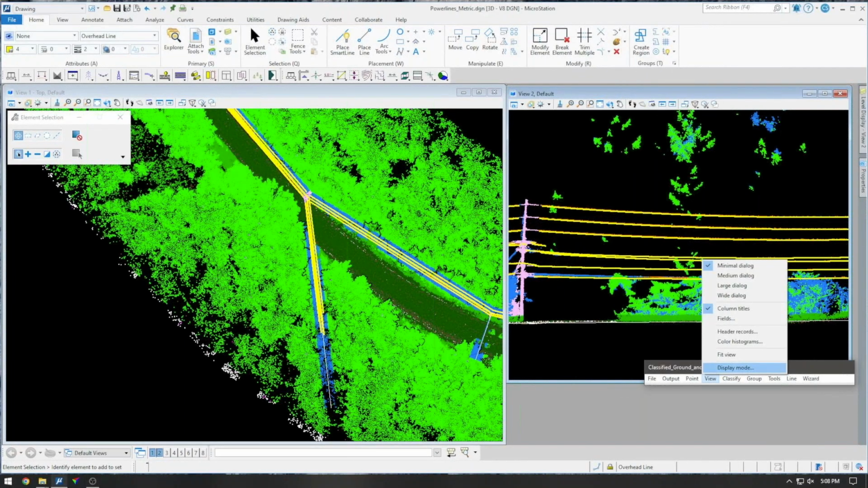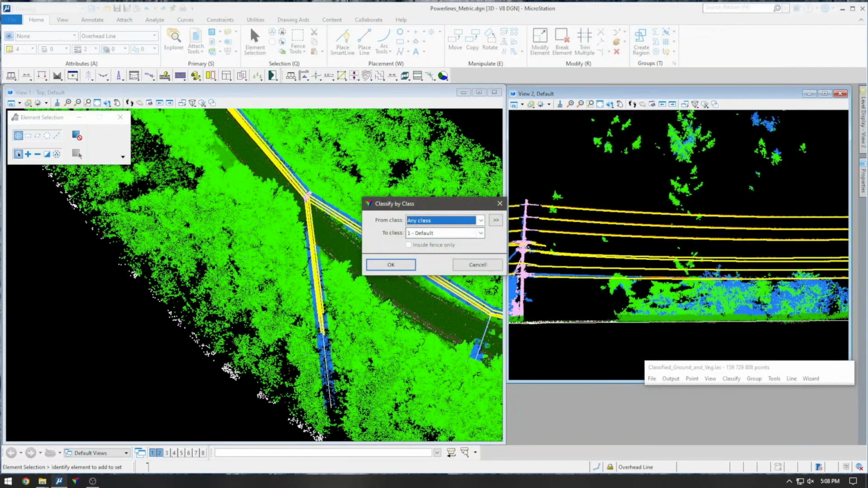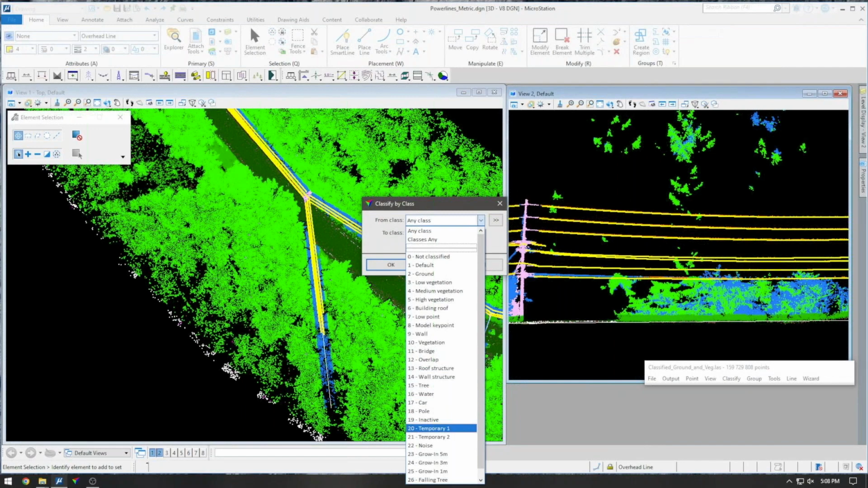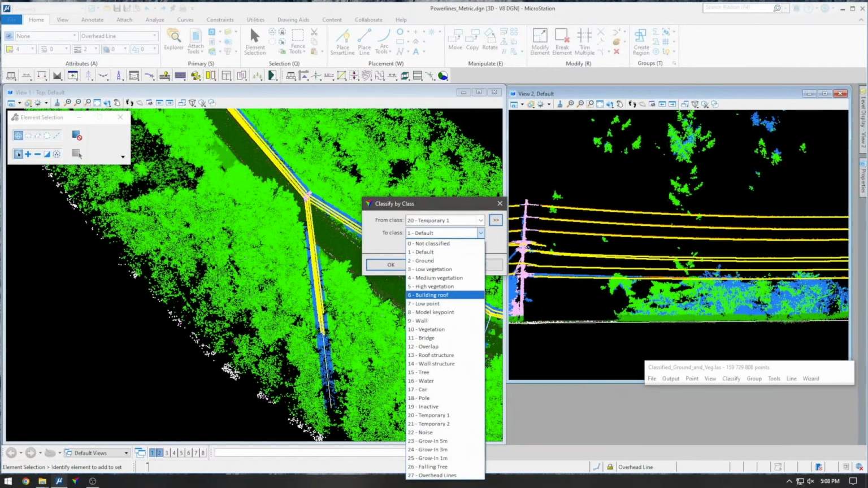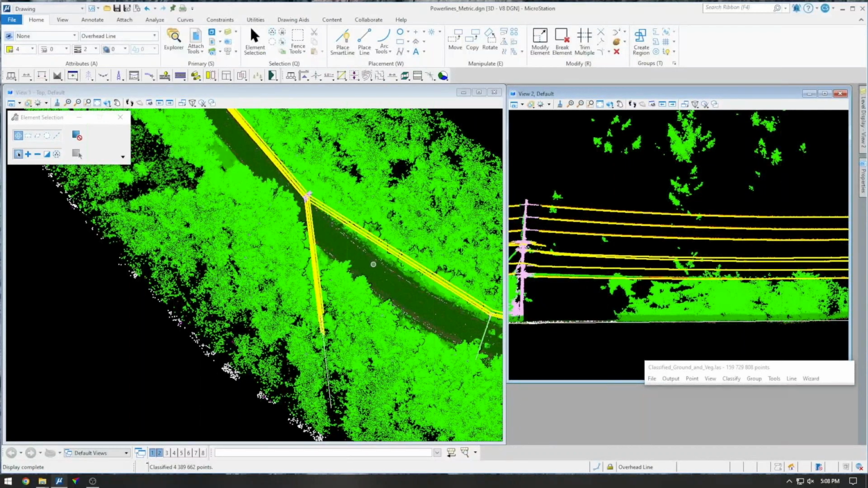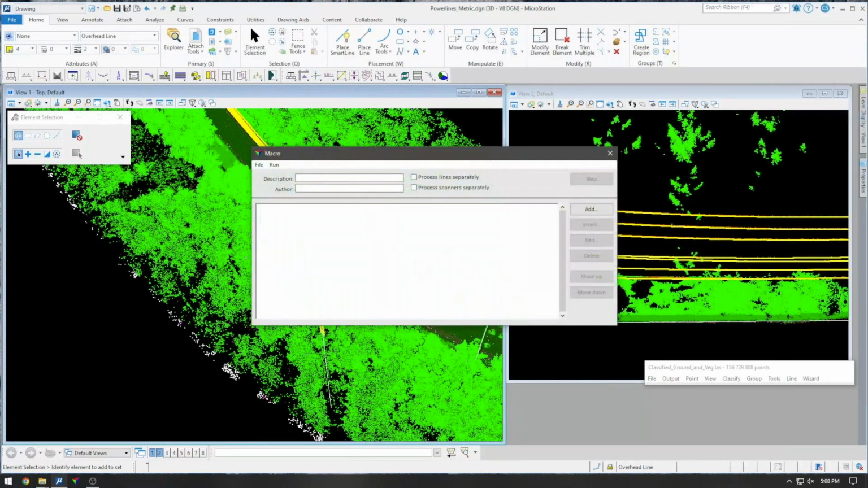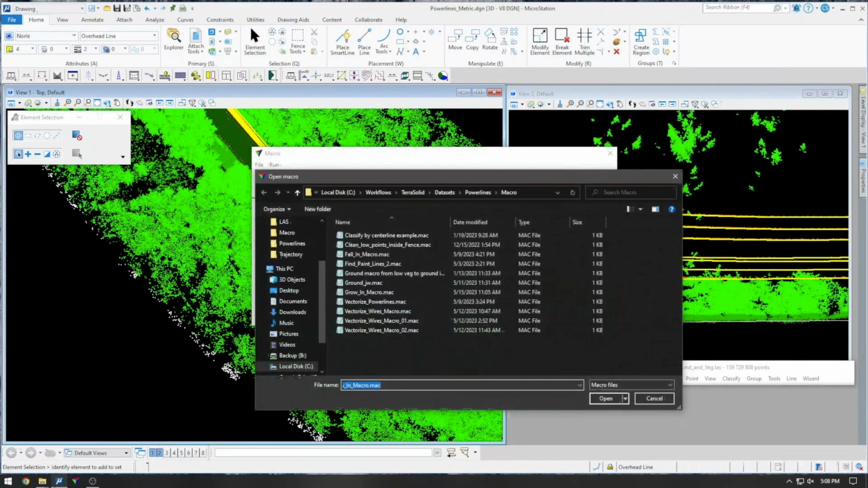Once you've got these vectors, you can then start searching for any vegetation that might be encroaching on your alignment, or search for any trees that might hit these power lines if they were to fall.